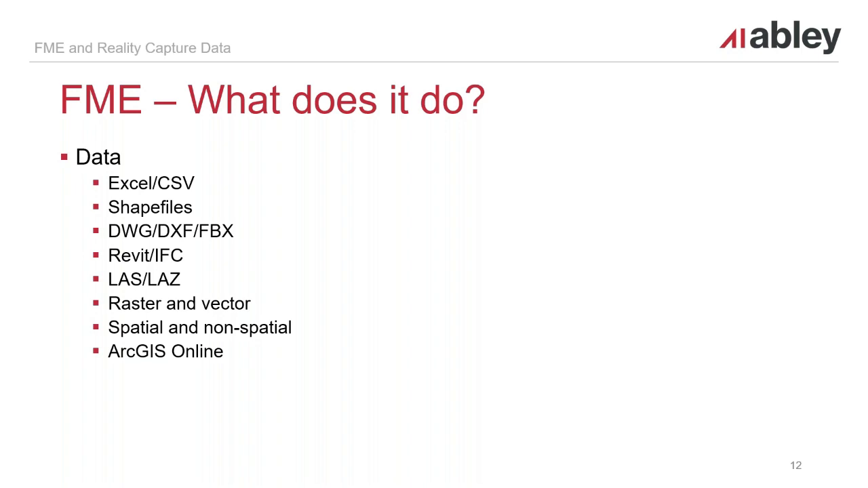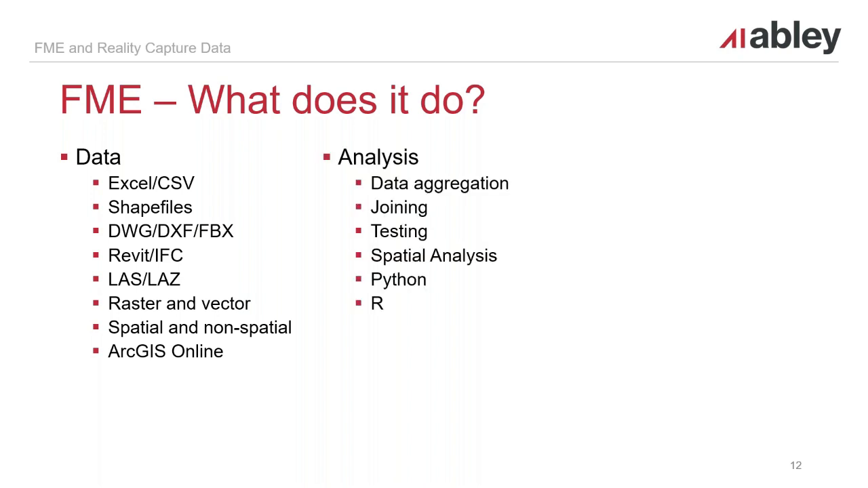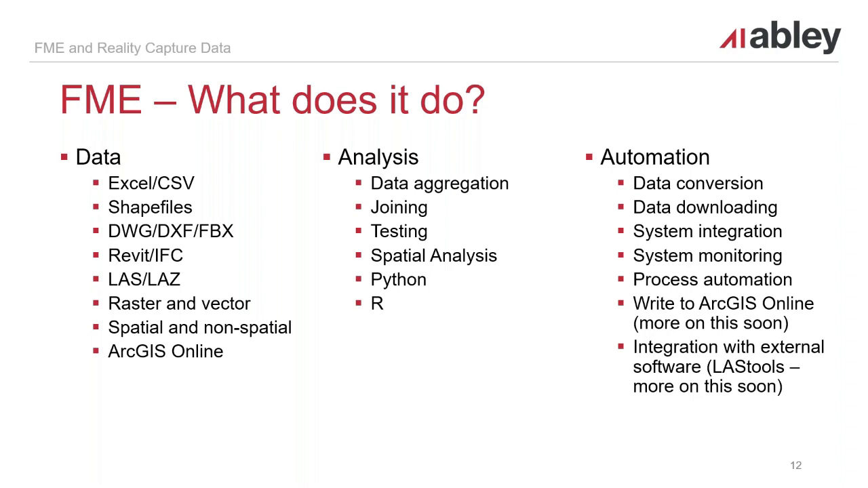So just to give a really quick summary overview, as I mentioned, FME deals with data. Data is the core to FME, and it's not just spatial data, it's non-spatial data. It can read information from ArcGIS Online, from online services, and it can push that data back up into those services. While it's reading in that information, it can do joining and aggregation, testing, and it can integrate external libraries such as Python or R to provide some extra, more specific processing steps.